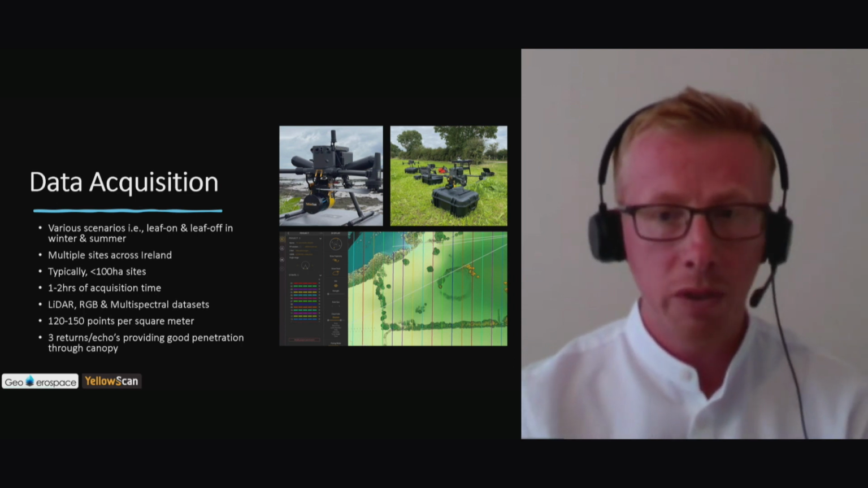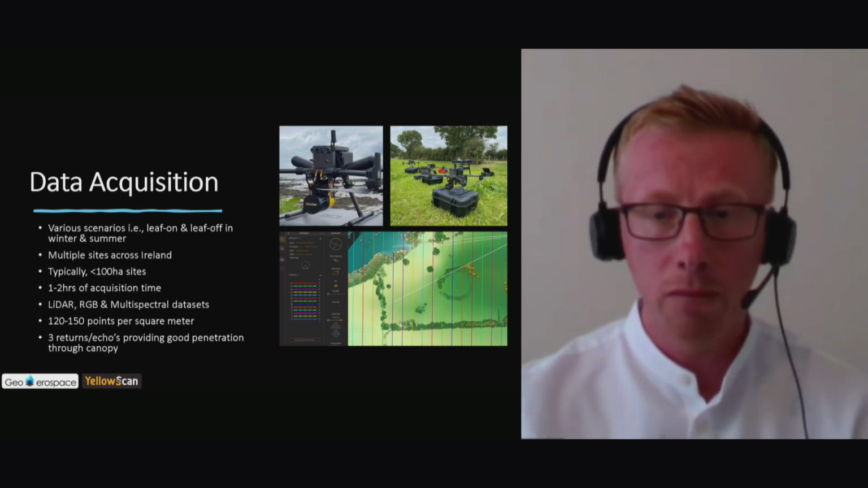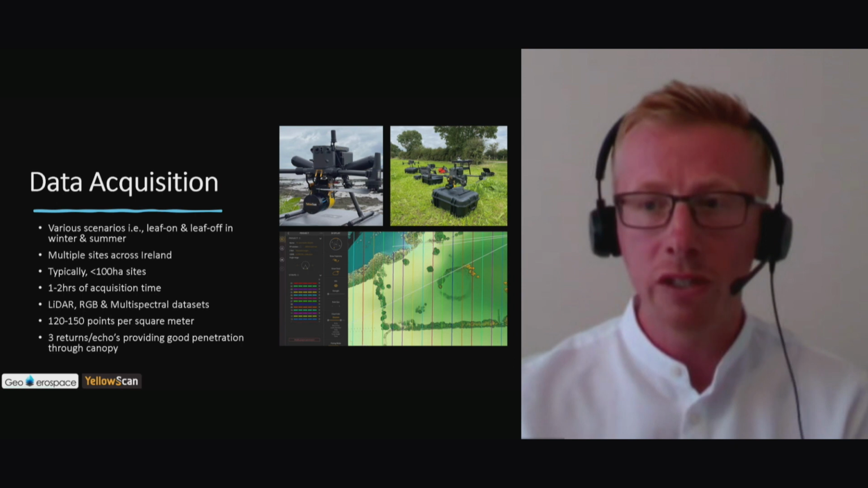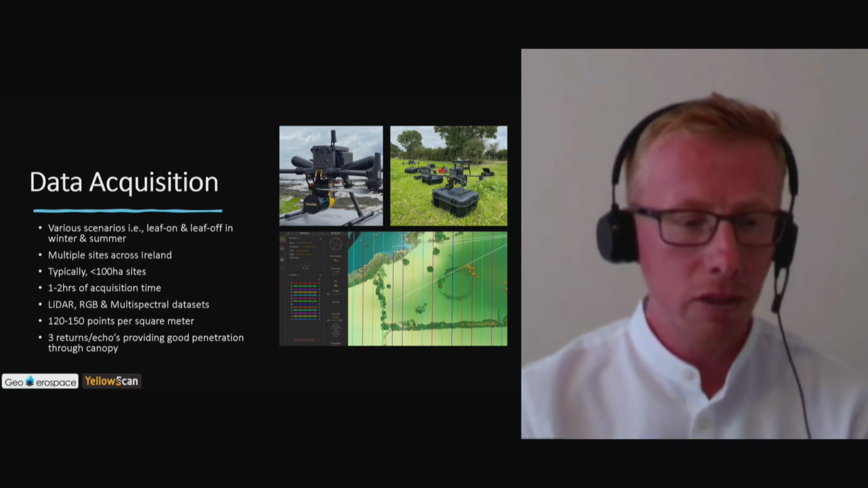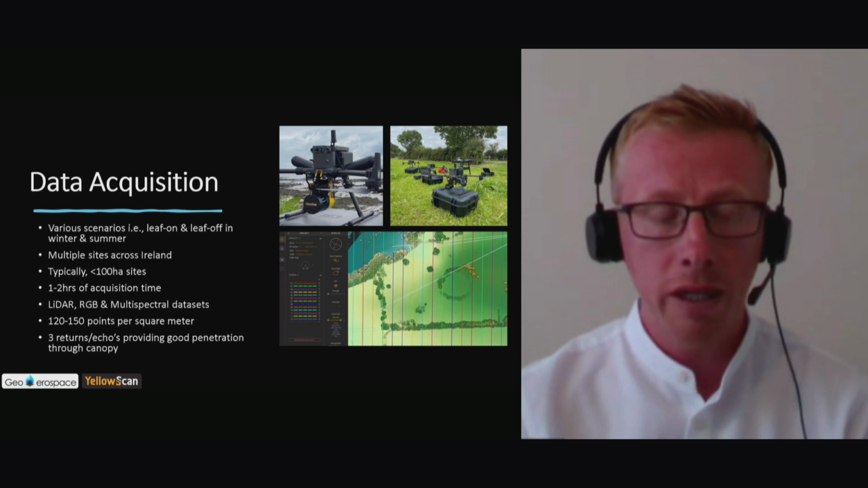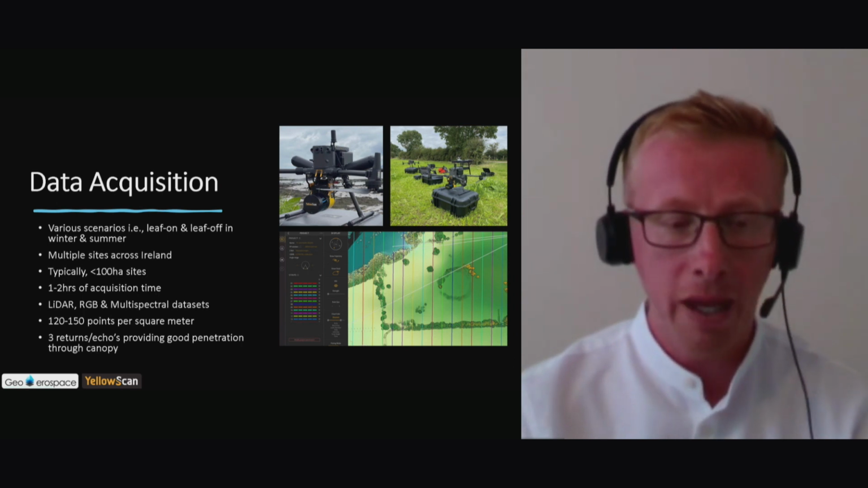On site, between the three drones, you can see in the top right, LiDAR, multispectral and RGB, typically 1 to 2 hours. The dream scenario obviously is to integrate all these sensors into one platform, so we're not flying 3 drones at once, we're flying one drone with 3 sensors. But that's coming closer, I hope. The density we're achieving at that 80-meter height, I'll have to confirm this, but I believe it to be 120 to 150 points per square meter. So really rich, dense point clouds.